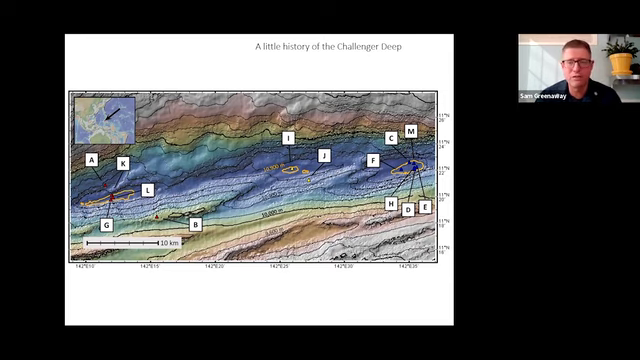So the Challenger Deep is really 3 distinct basins, and we've known that since the 50s, that it's not just one basin, it's 3. They're separated by quite a bit, by tens of kilometers. There's a West Basin, a Central Basin, and an East Basin. And different authors over the years have claimed different depths in each one of these basins. So there's quite a bit of confusion of where the deepest spot is and what that depth is.